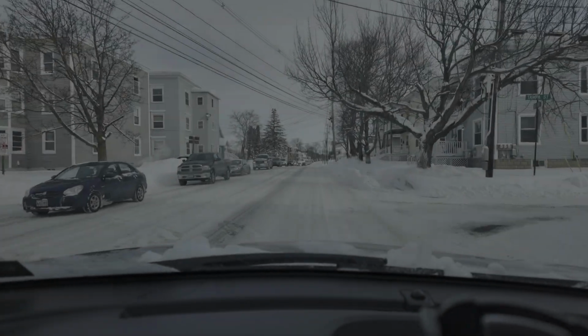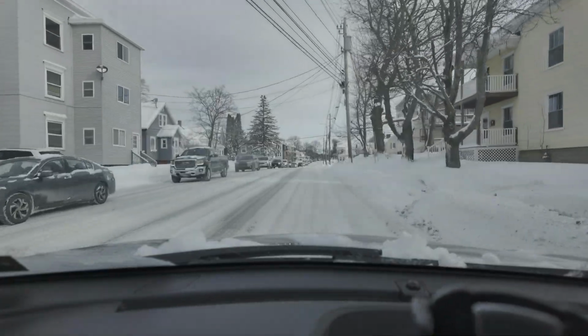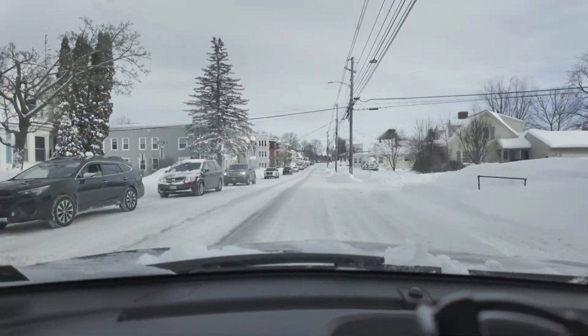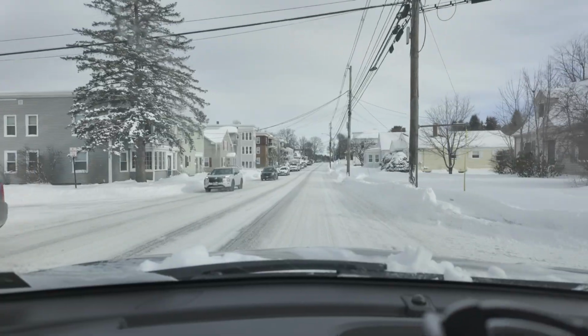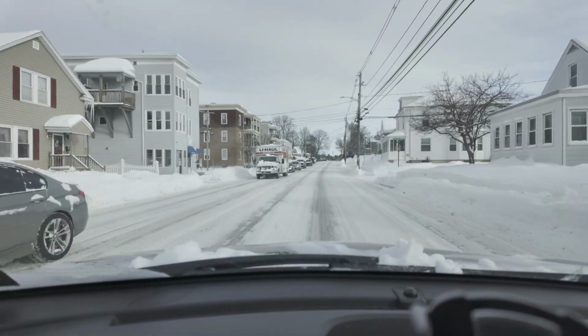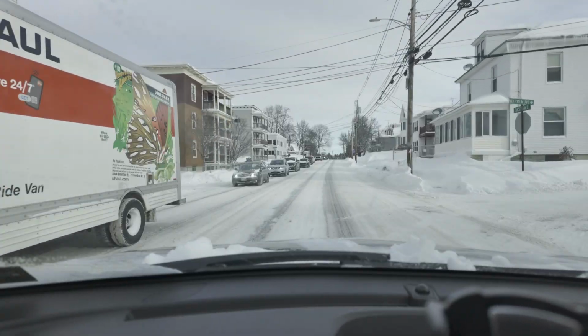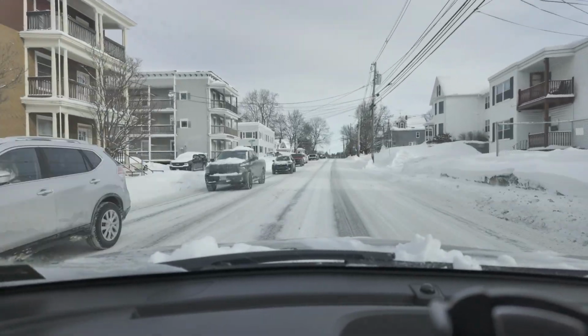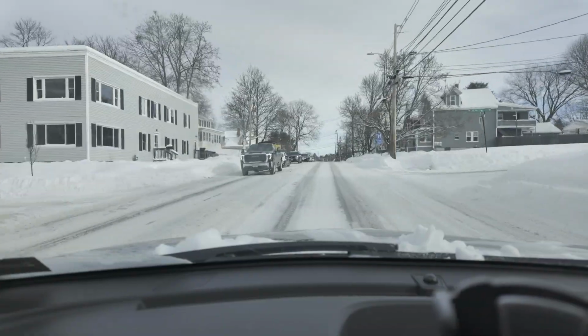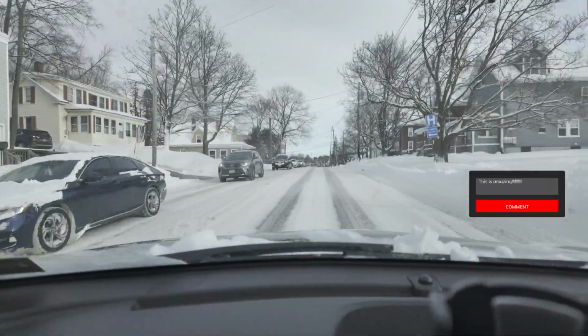Look at the traffic on the other lane. This road that I'm going on right now is supposed to be 2-lane, but I don't even know where the 2 lanes are. I need to get on this one because I think a lot of people have been going on this lane, and you can see the tracks cleared of the snow. So this is how it looks the day after the snow.